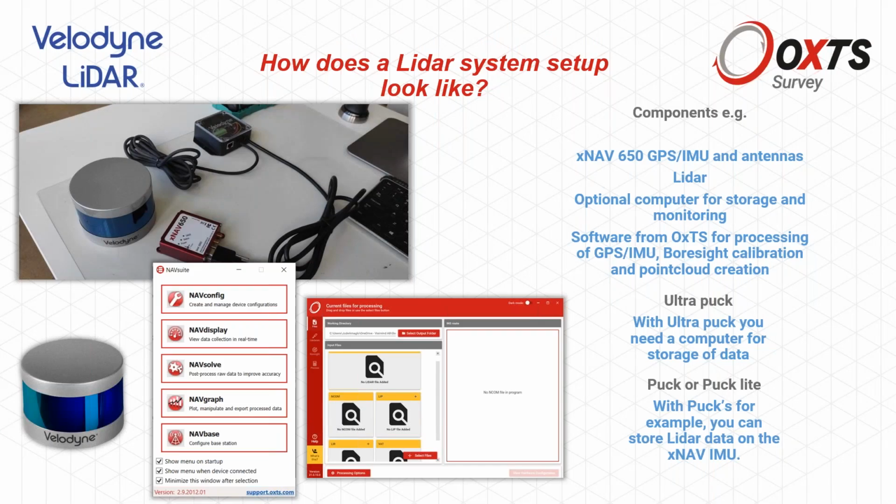Yeah. So I'll hand over to Dieter. Thanks, Jake. Thanks for this wonderful introduction in how a great INS solution helps improve collected data. And now let's